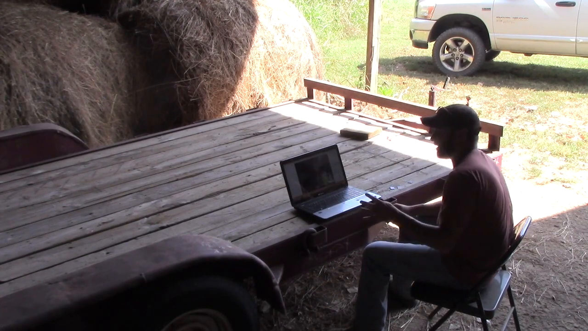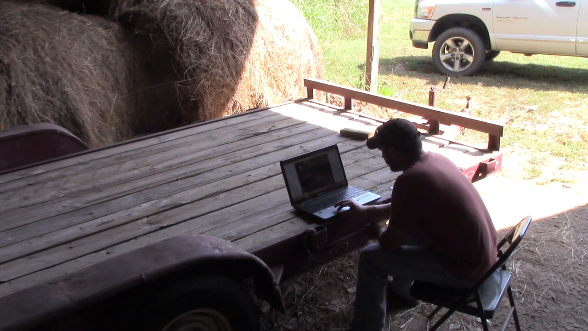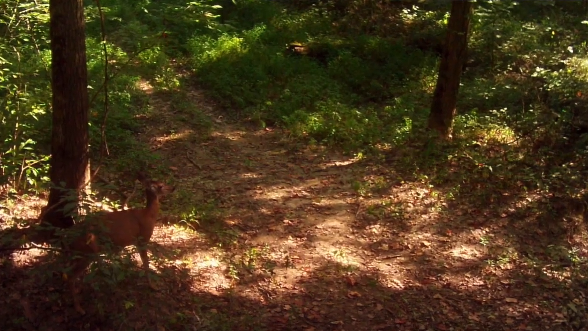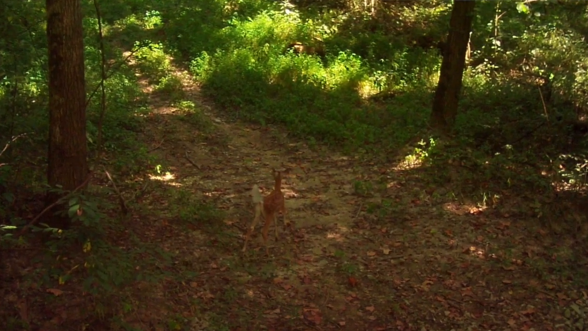Camera number 2 only had about 40 pictures, but it was set up on a little bit of a pinch point on a creek that I just kind of wanted to see if they were coming through there. There were some deer tracks and stuff like that. But I did get a nice doe and a raccoon. A little fawn.